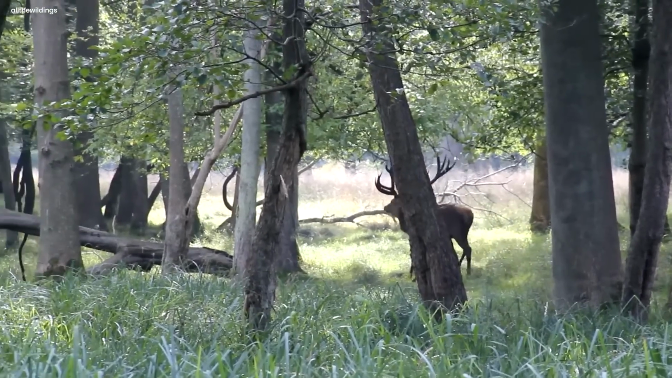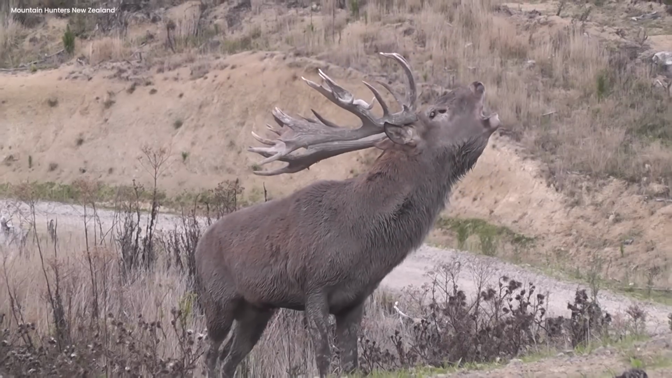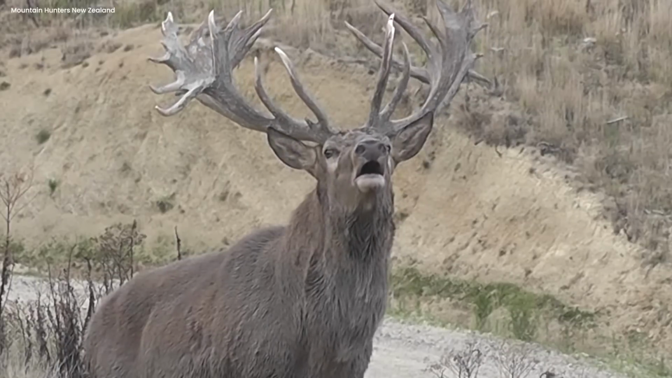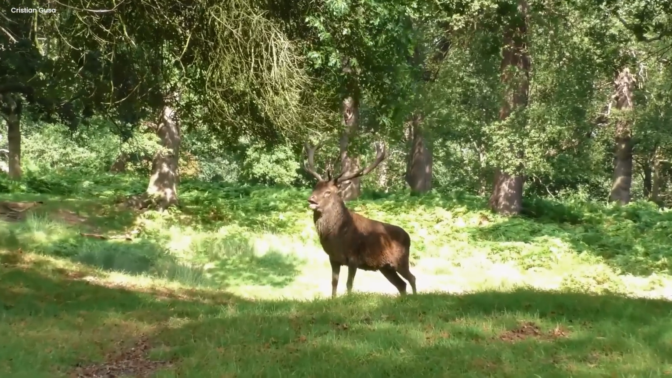The camera, quietly placed in the middle of the woods, caught this incredible moment. The stag's roar was like nature's own trumpet, proudly telling everyone it was there. The camera zoomed in on the stag, its eyes showing a wild spirit. Sunlight came through the leaves, making the stag's coat look shiny and gold.